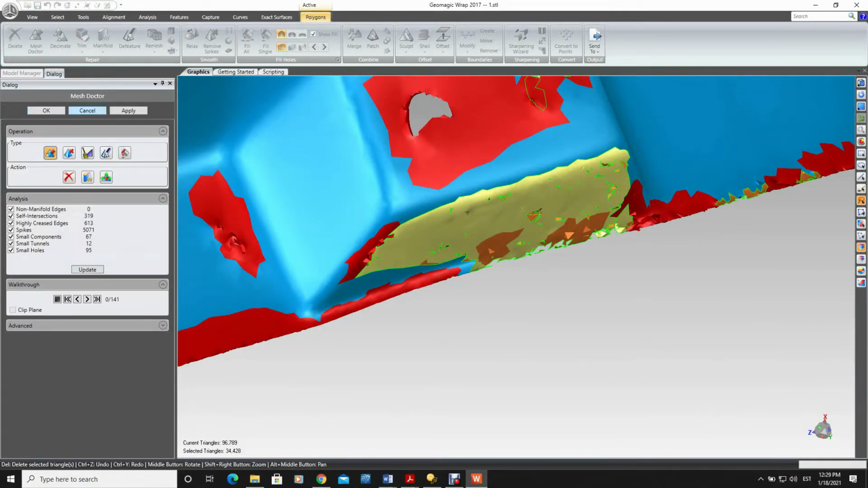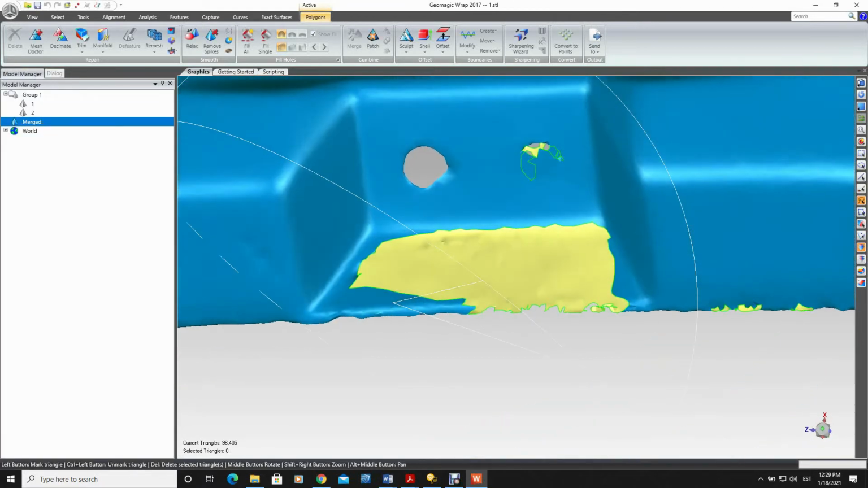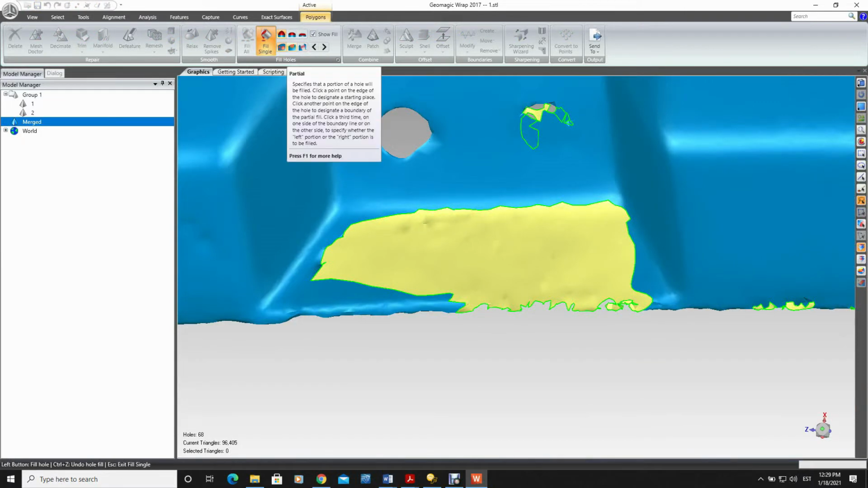One way we can try to solve this problem is to select these facets and delete them. Let's take them away, and also delete this part from here.